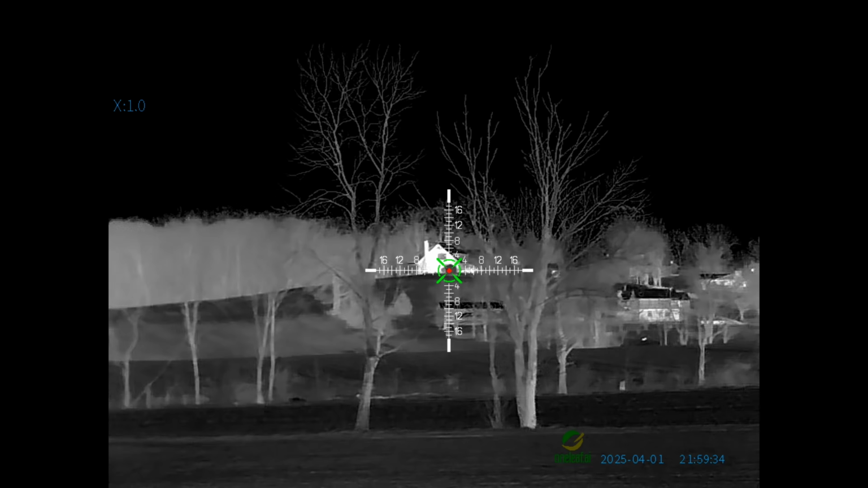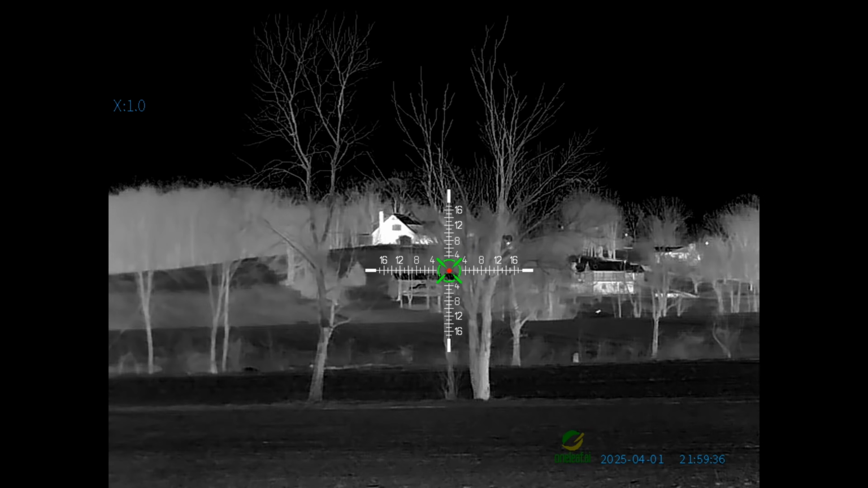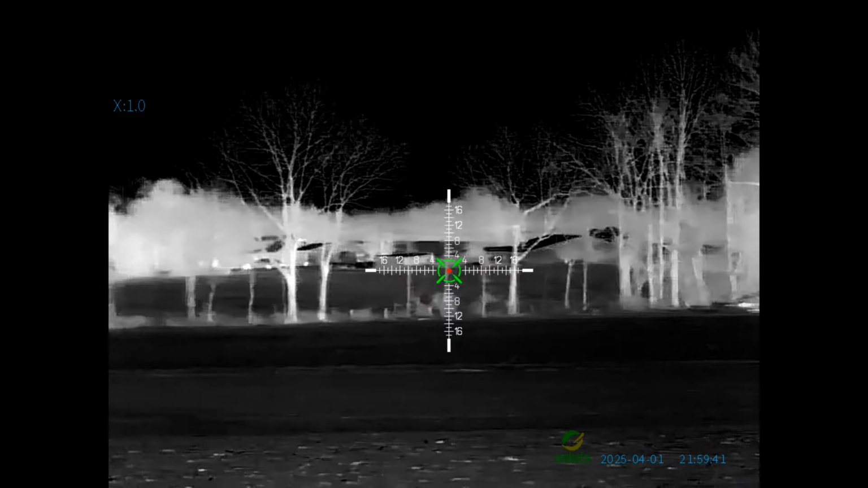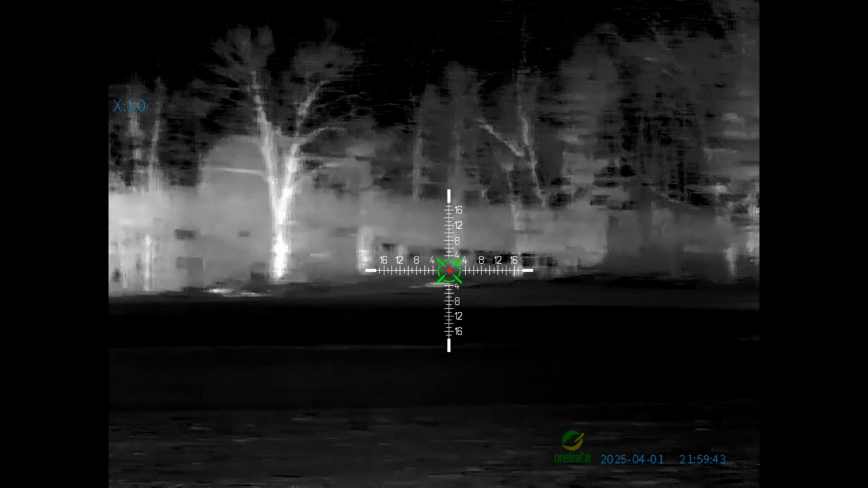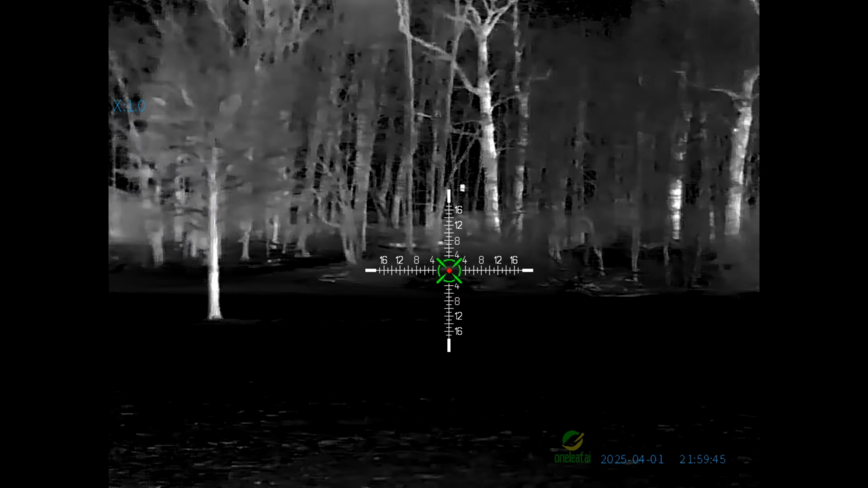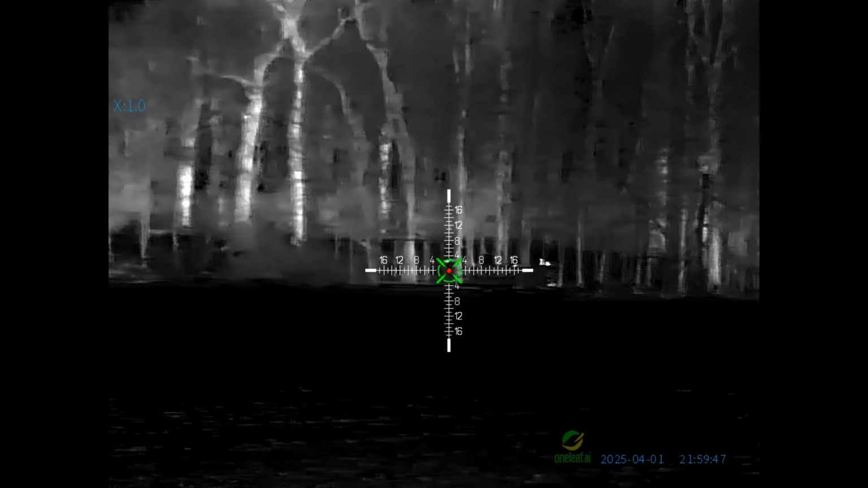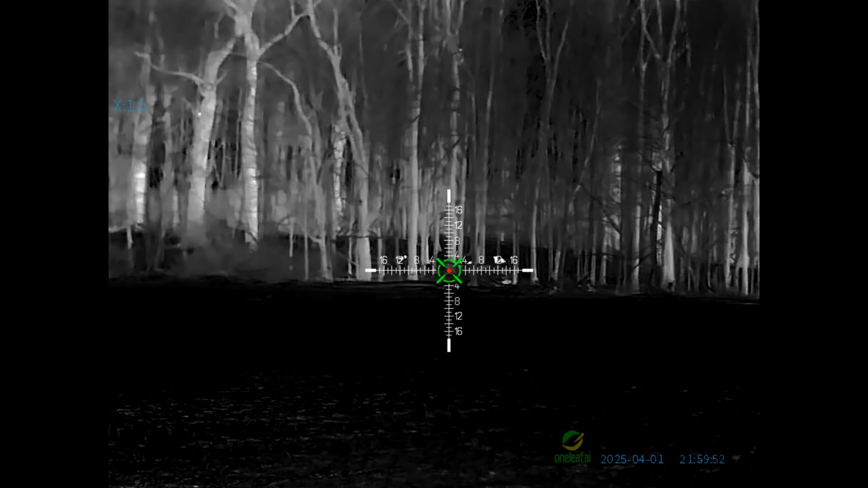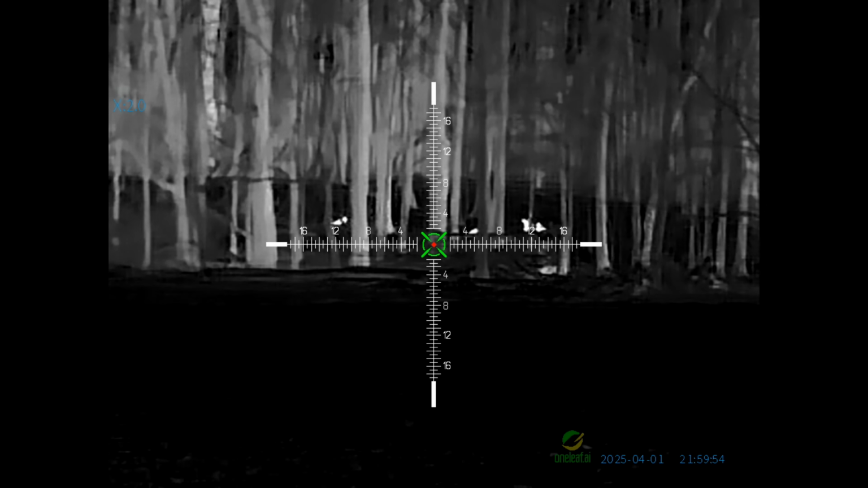I also missed this until editing. As I was panning through all this looking for stuff, and again, I was finding random hot spots, but they weren't moving, so I assumed they were tree stumps and rocks and whatever. I happened upon this cluster here, and I was like, ooh, what's all that? And I stared at it for quite a while, and I didn't see any movement, but apparently, you see that?